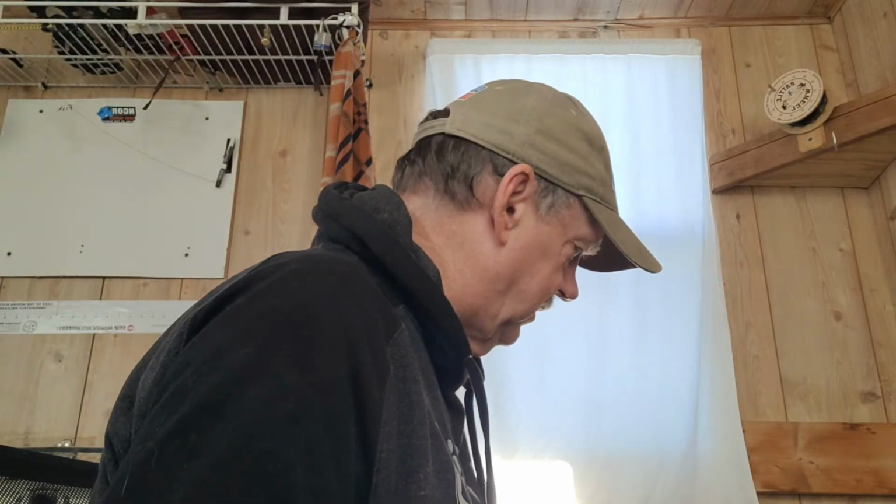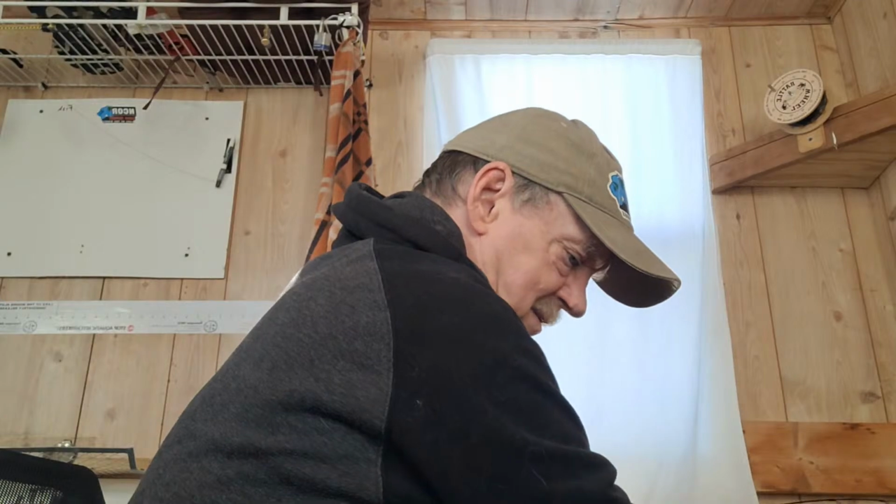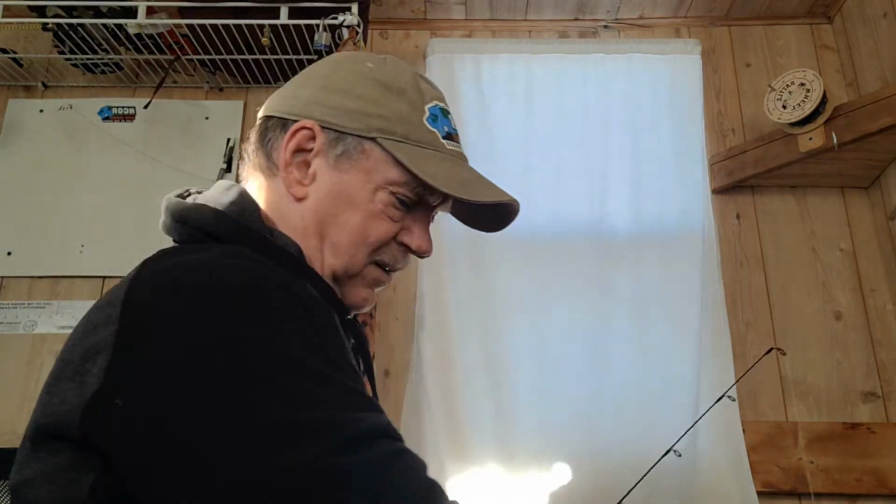Another fish. What? Come on. He looks solid. Got him? Got him? Yeah, but he's little. And he's gone. Okay. Good. If they're little, I just as soon have them get away.